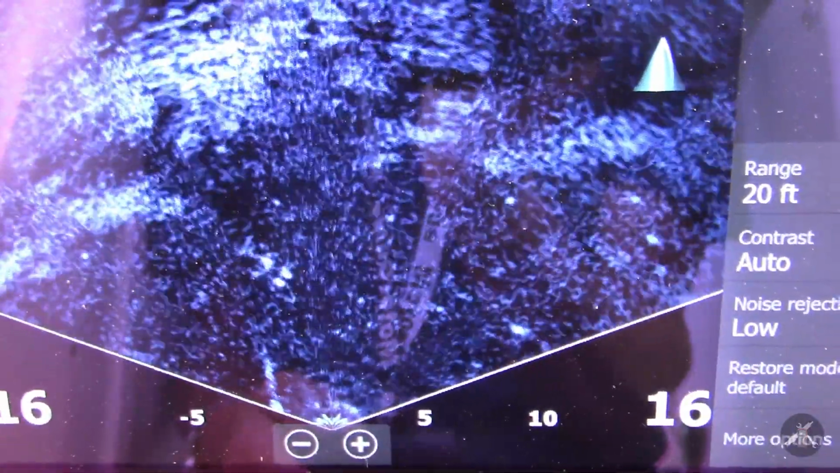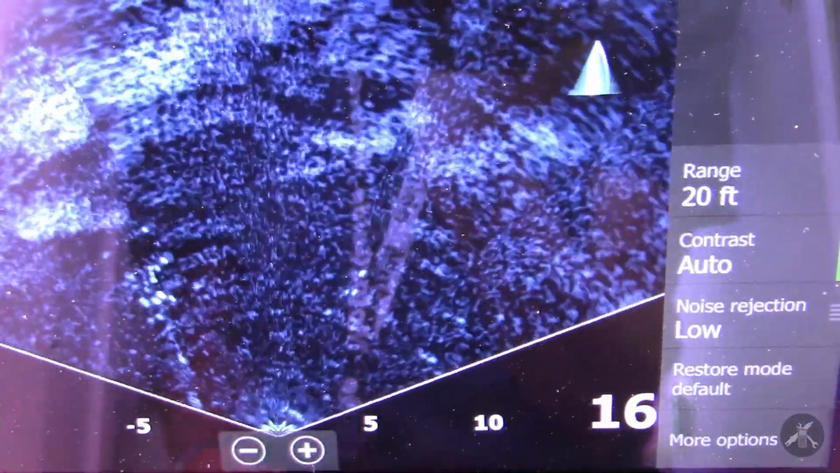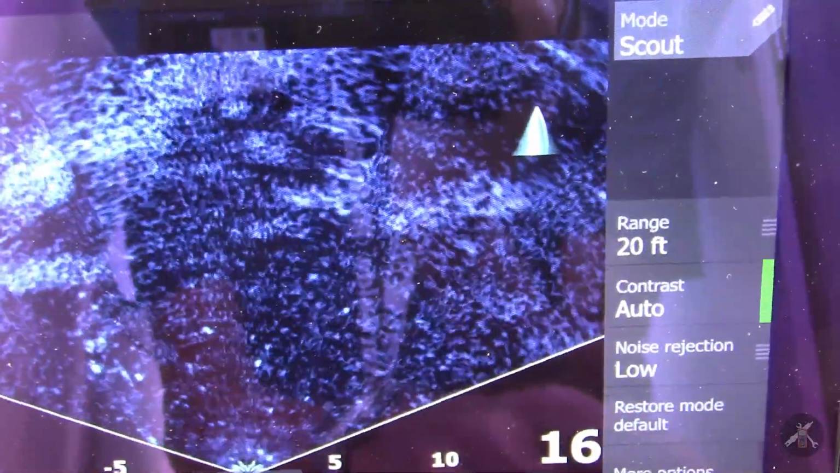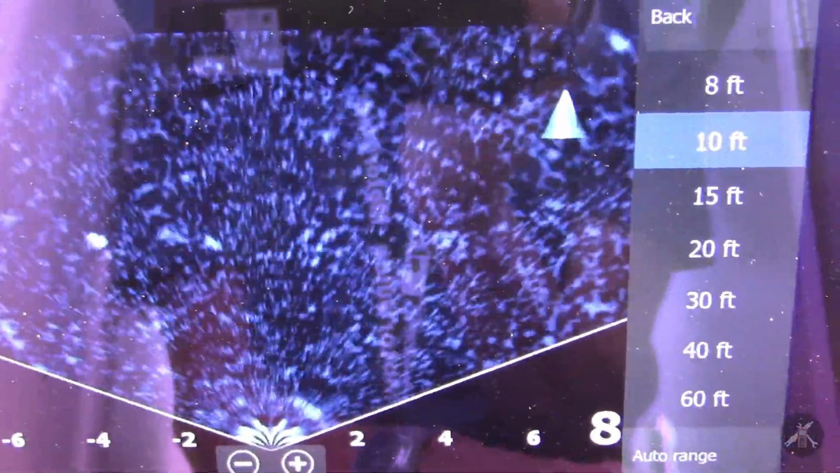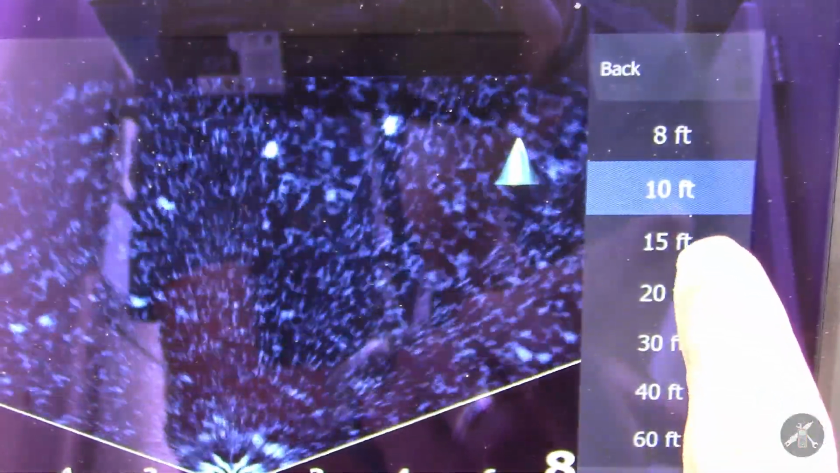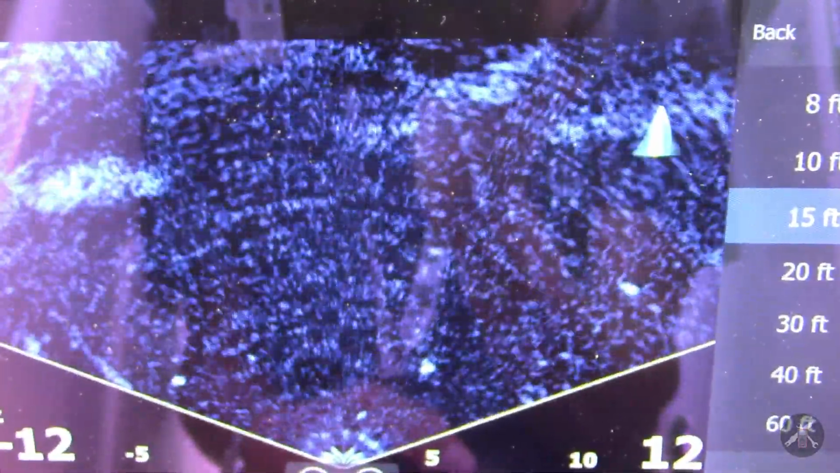There's my rope again. But it does appear that there are fish around in the display. Let's try to go closer here. We're in about 10 feet of water, so 10 or 12.